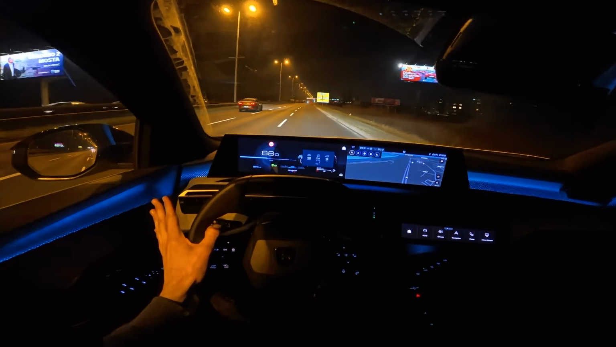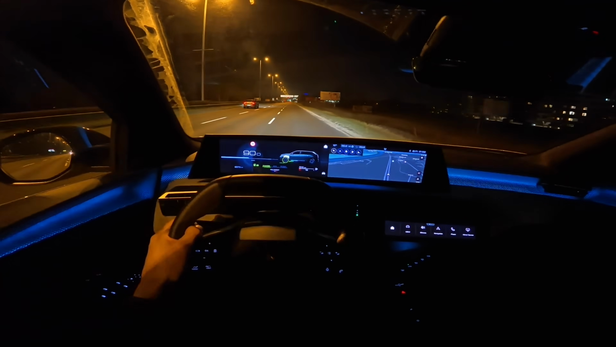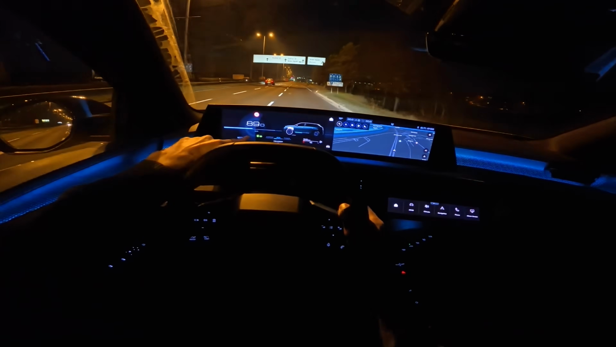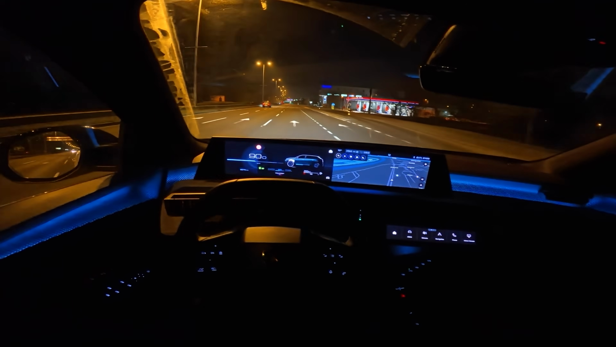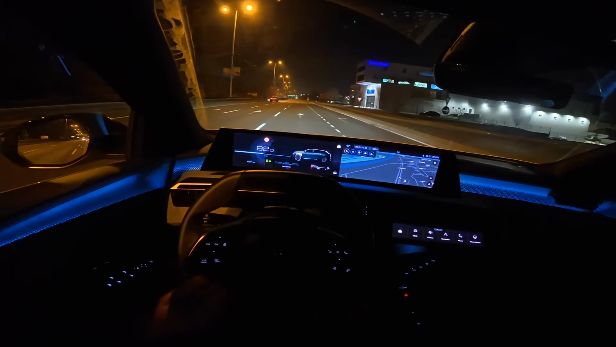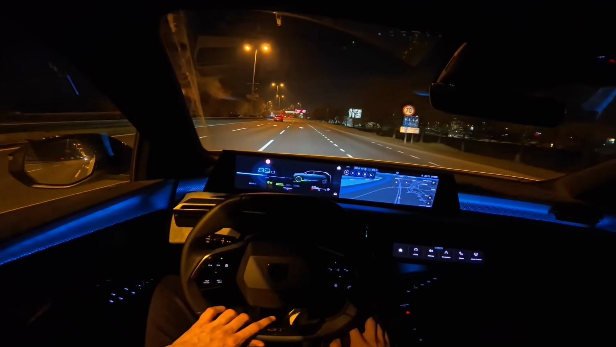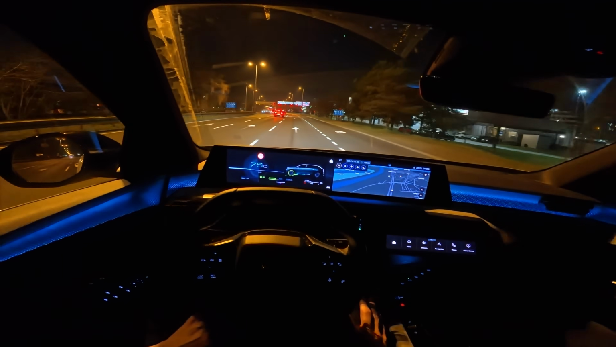I think I did the headlights test outside the city, so I will not go to my route. These are the Matrix LED headlights. I don't think I've turned them on, the Matrix. Actually the long beam was on, but there's traffic, so it didn't really engage, I think. As far as I've noticed, maybe on the very end it turned on for a brief moment and went off. See, it's changing light, and I'm just letting go and charging the battery.